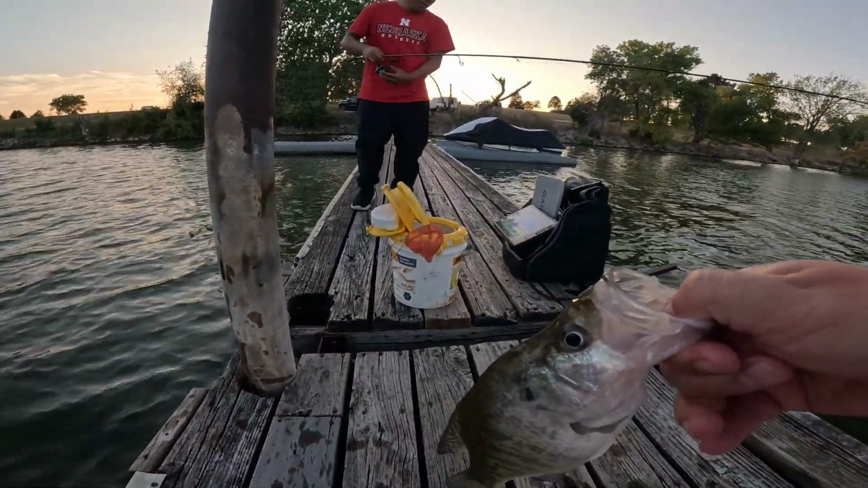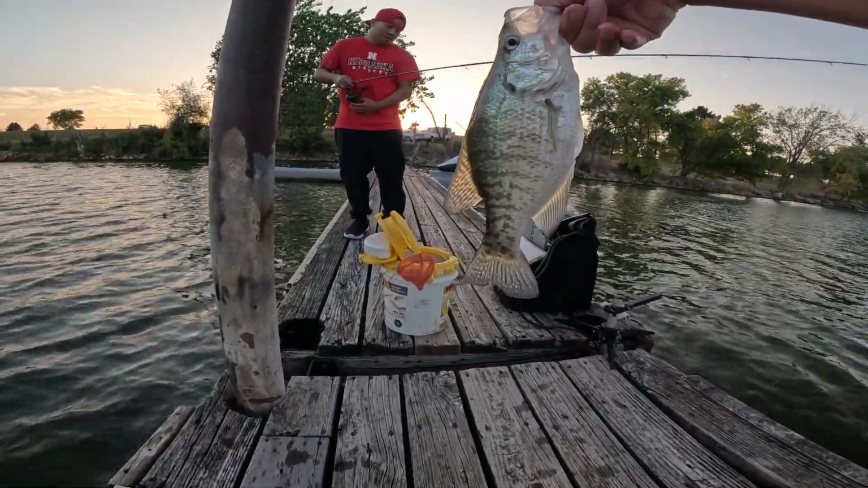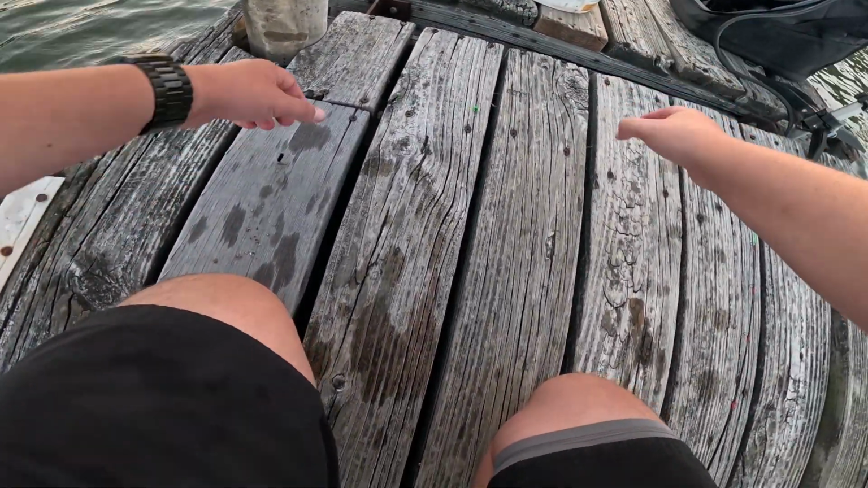Hold on. Oh my gosh. Hold on, let me drop it to the bottom. Can I keep that? But I don't really want to. Should have used the small. Yeah. They must be right on this pole. Maybe that's what them big marks are.